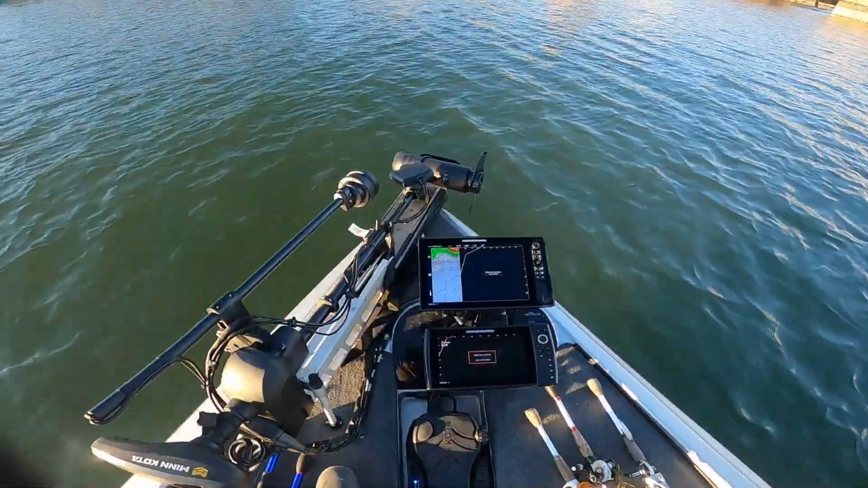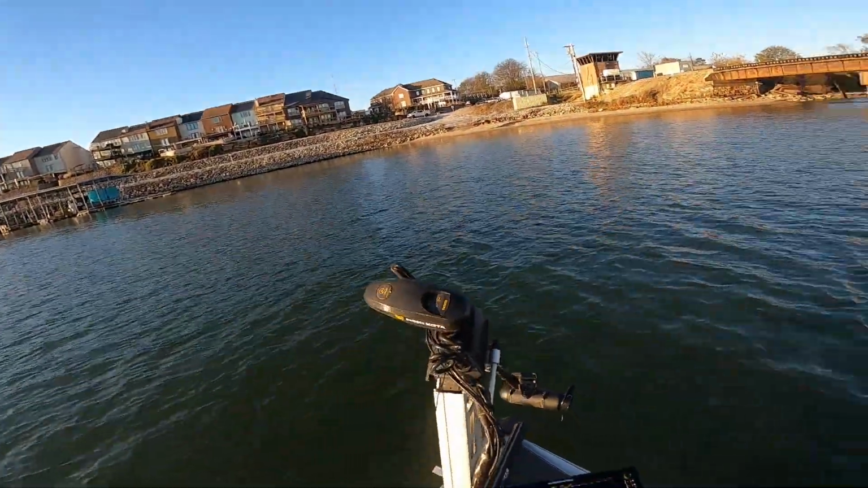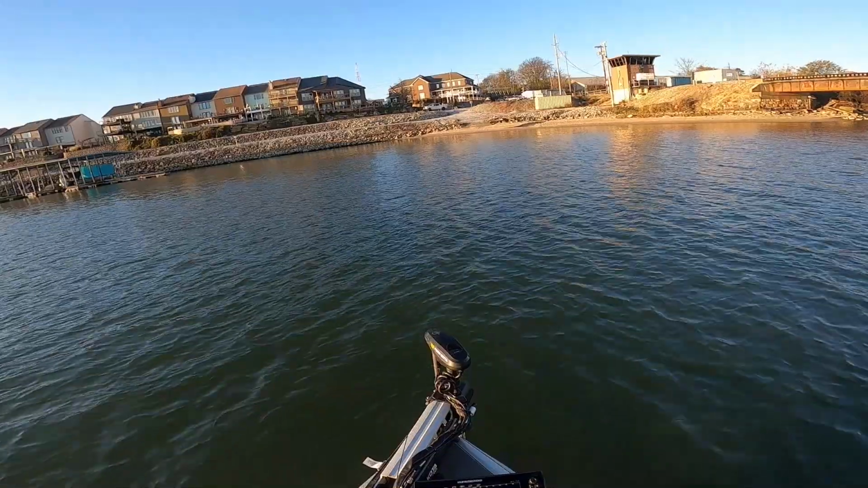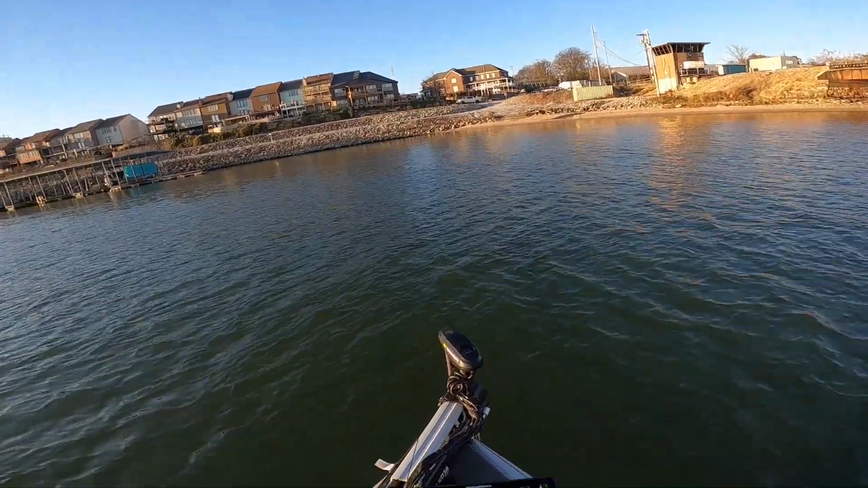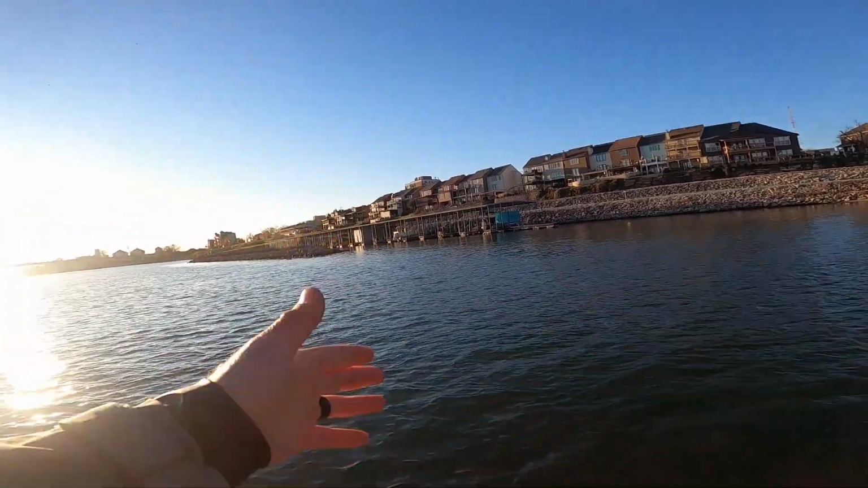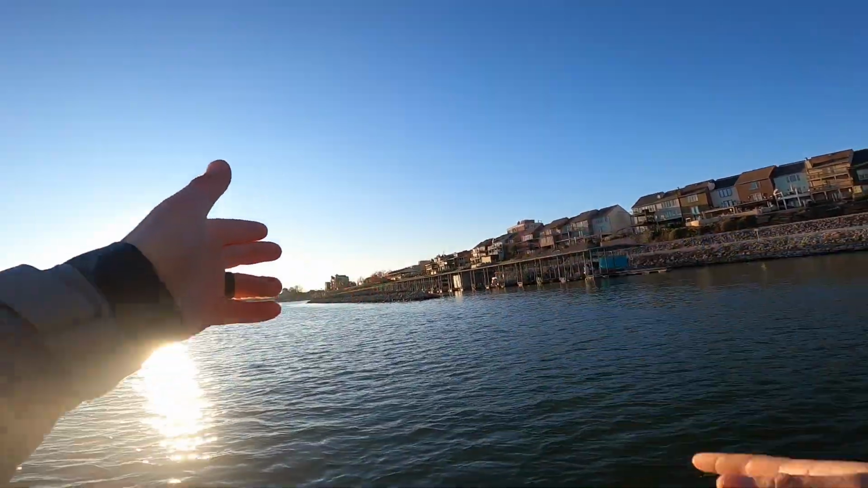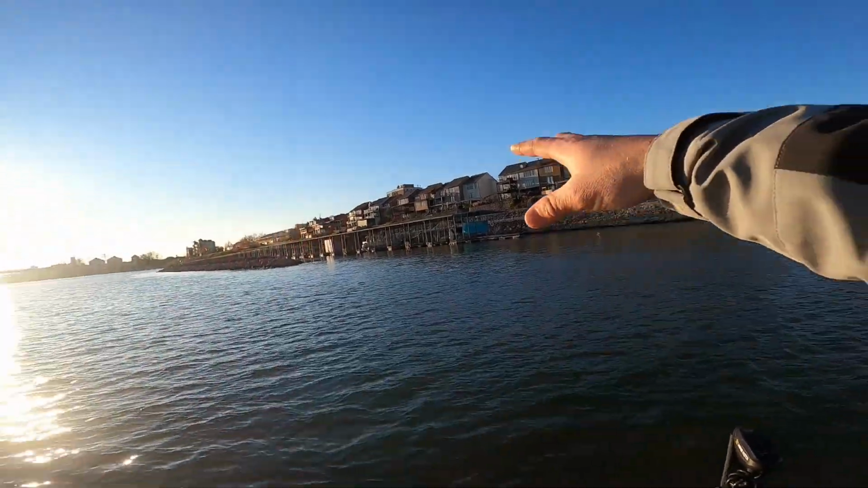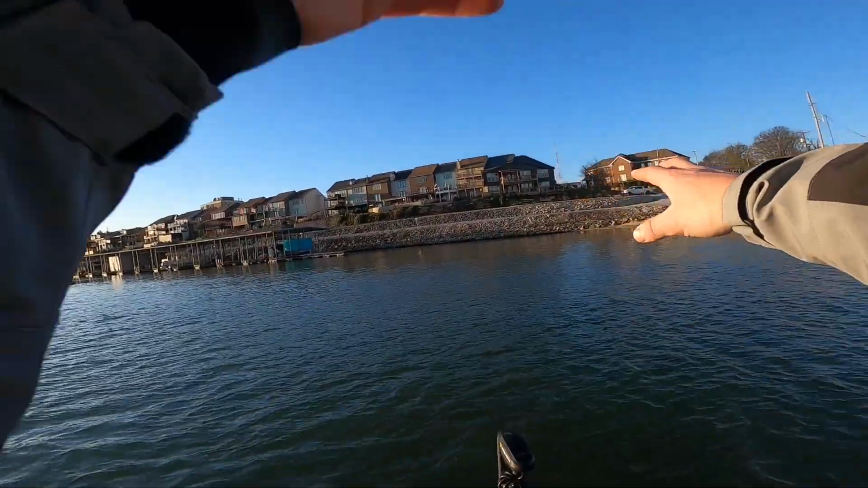I haven't been out here in a month or so, so I don't really know what depth range they're going to be at. When I'm trying to figure out where these fish are located, I'm going to find areas that have a little mix of everything. So we got a point, little current break, rock point right there. We got some deeper water off this drop, and we got a little flat and some boat docks, some shallower water right here.